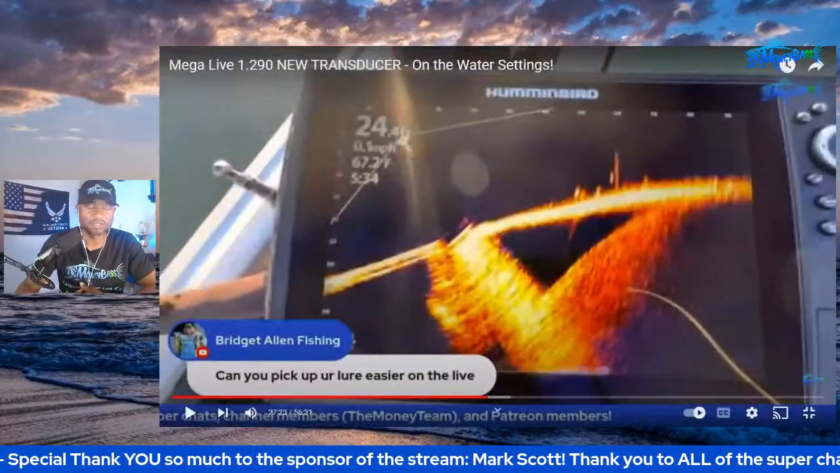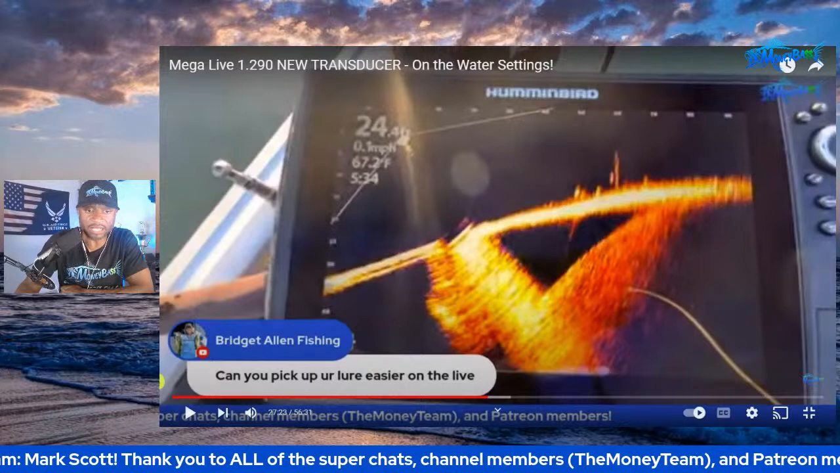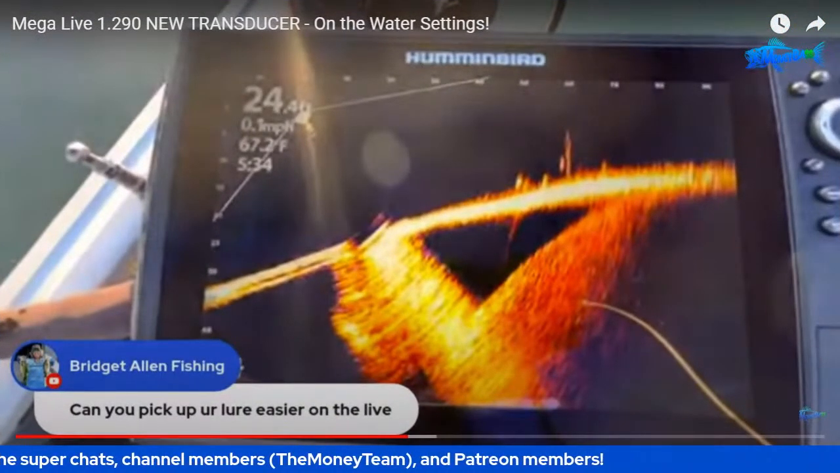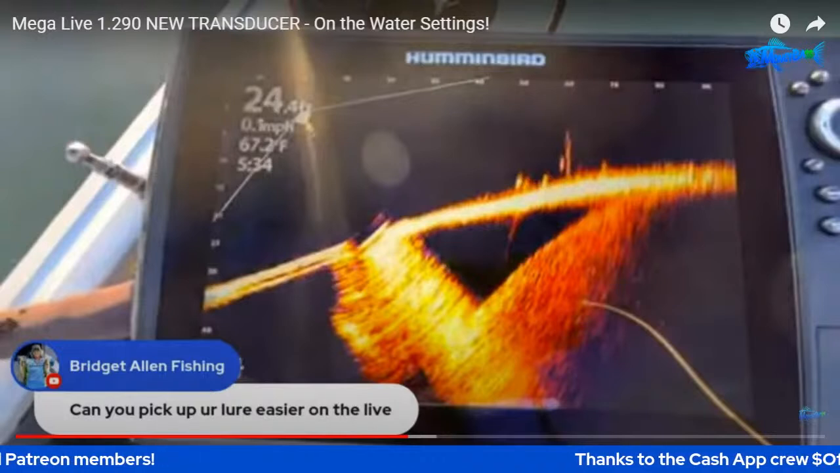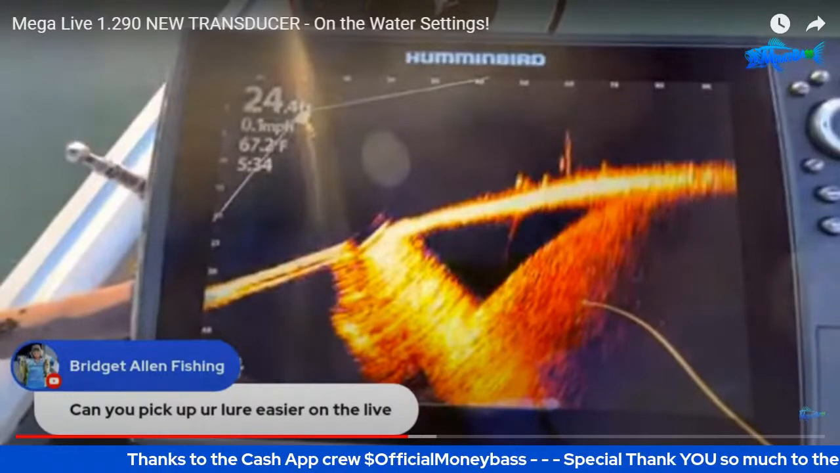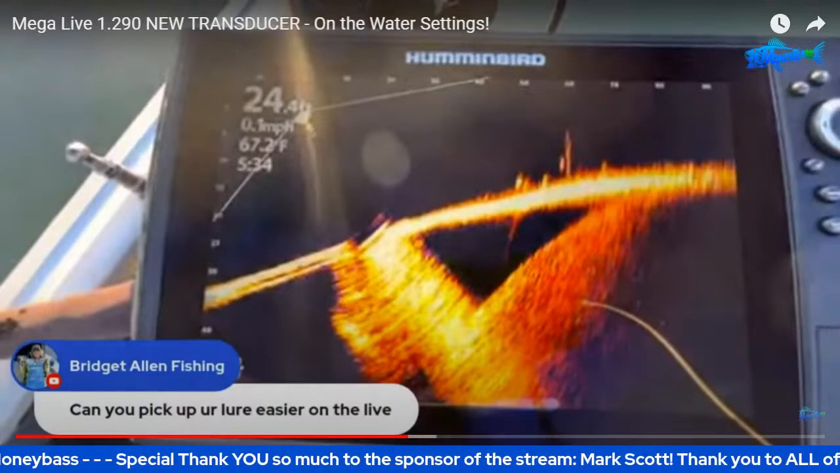Blow that up. All right, so this is from today. This image right here is from today with the new update. Let me enlarge this again. This is the 1.290 update with the new transducer that I was telling you guys about. For anybody interested in finding out how I got that new transducer, make sure you click the link in the description. I show the pictures and go over in detail the things that I did and what led me to follow those steps in order to get that new transducer.